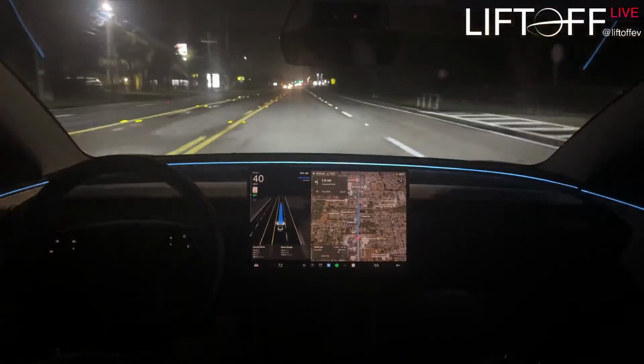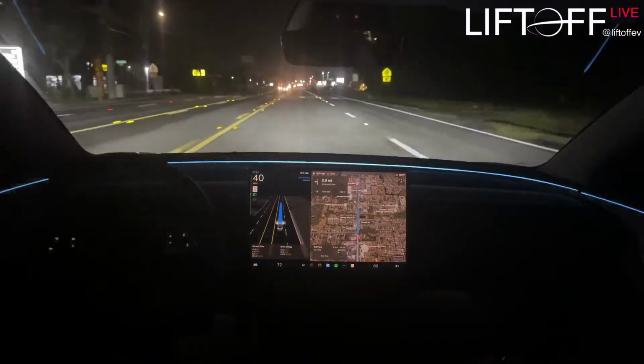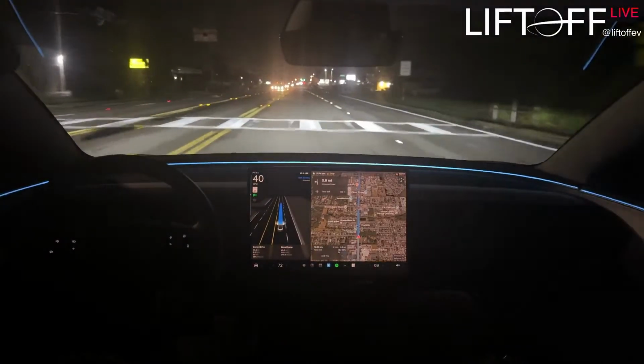If anybody's just tuning in, we are heading to Taco Bell to test out Full Self-Driving 14 in the drive-thru.